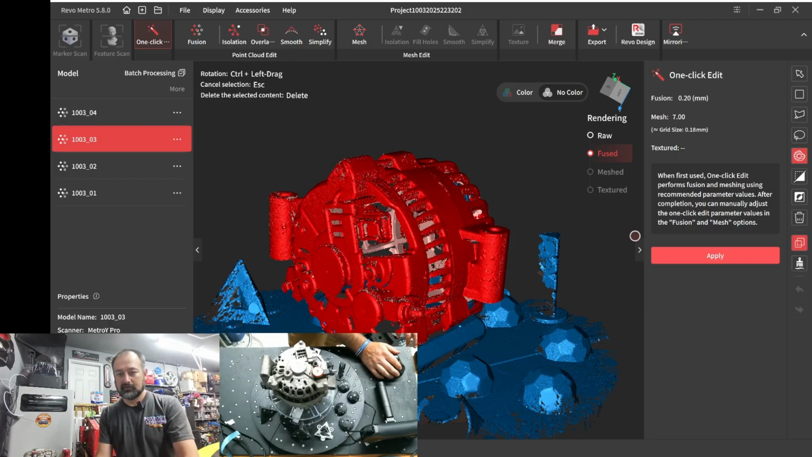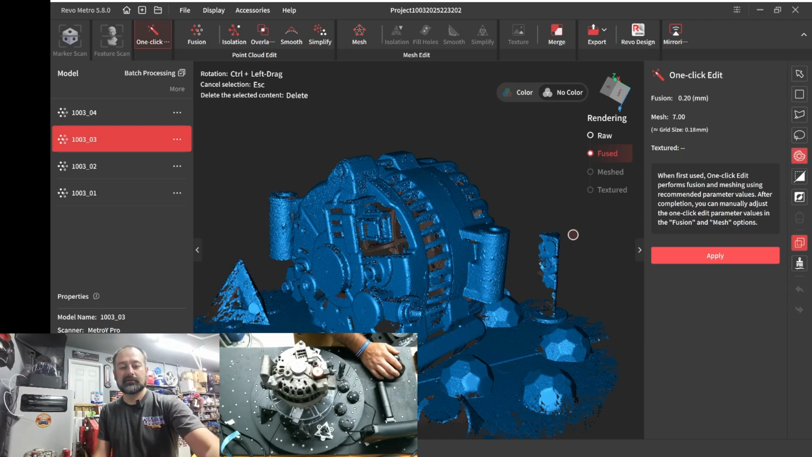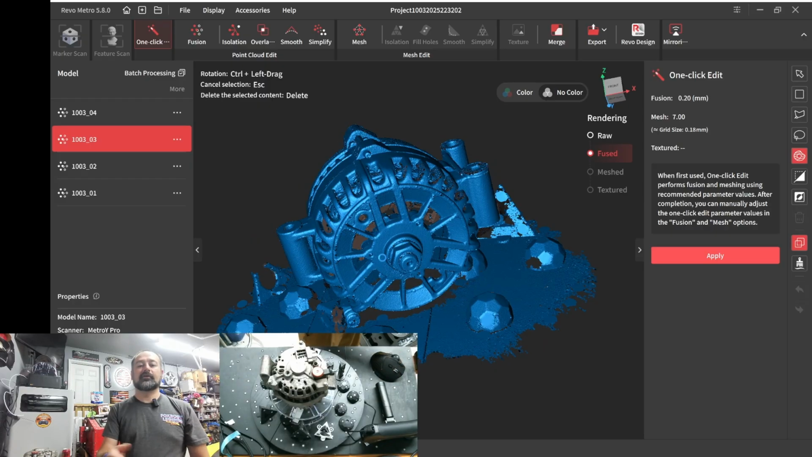Hey, looks like they did pretty well. I don't know if I trust that. I think I'm going to go with selecting this. Actually, hit cancel, rotate over, and let me do that again, but this time look from the front. I just don't want it to accidentally try to delete like that.